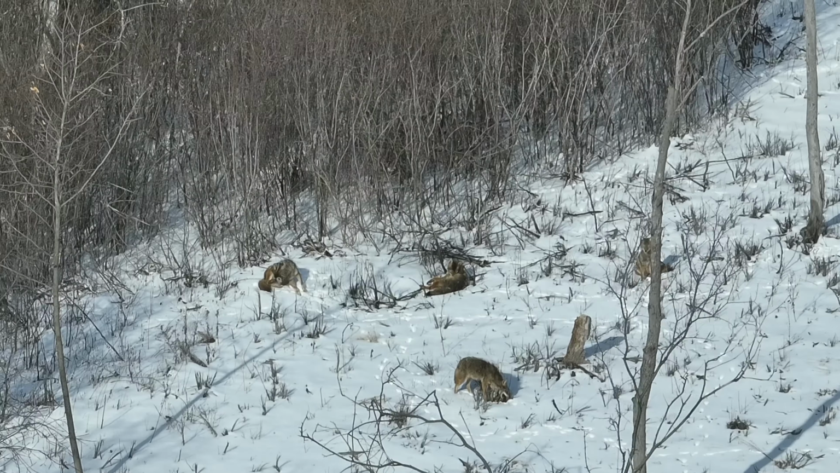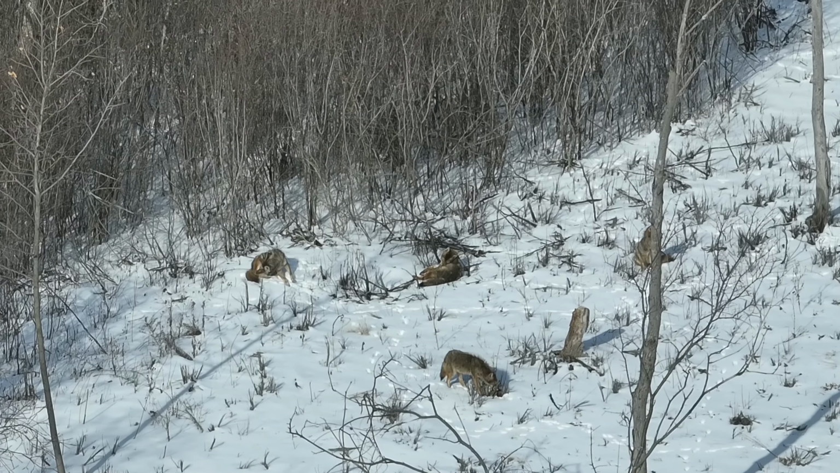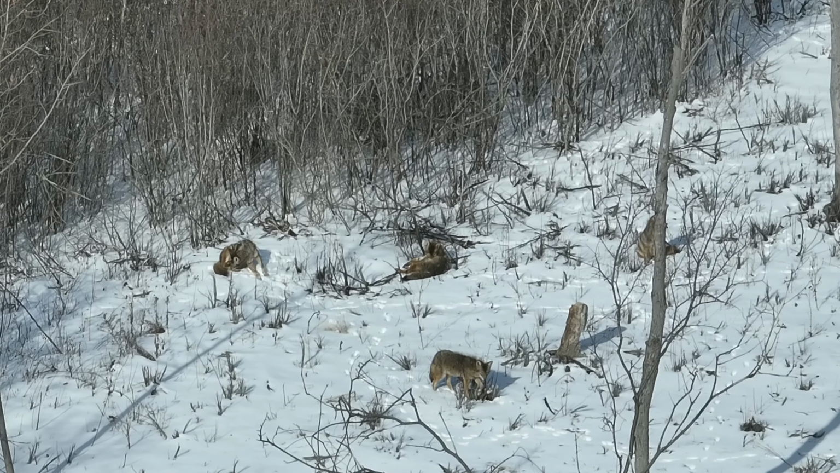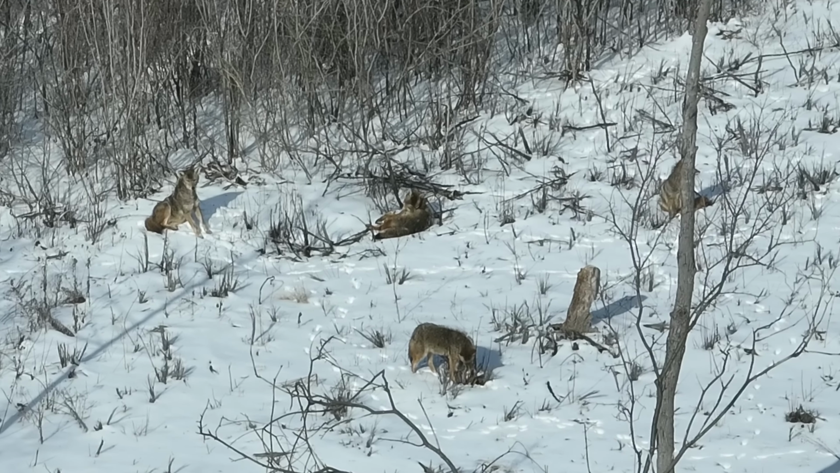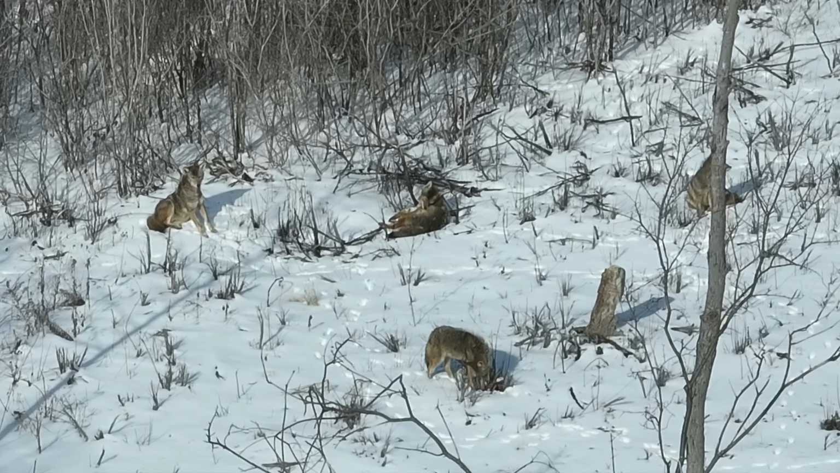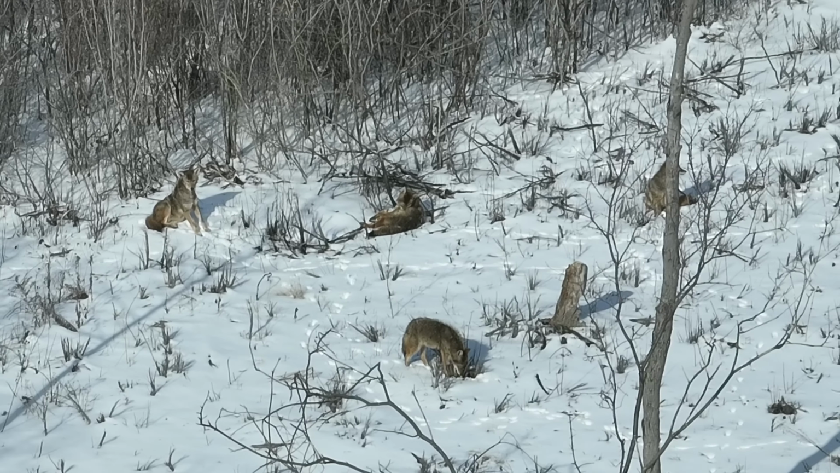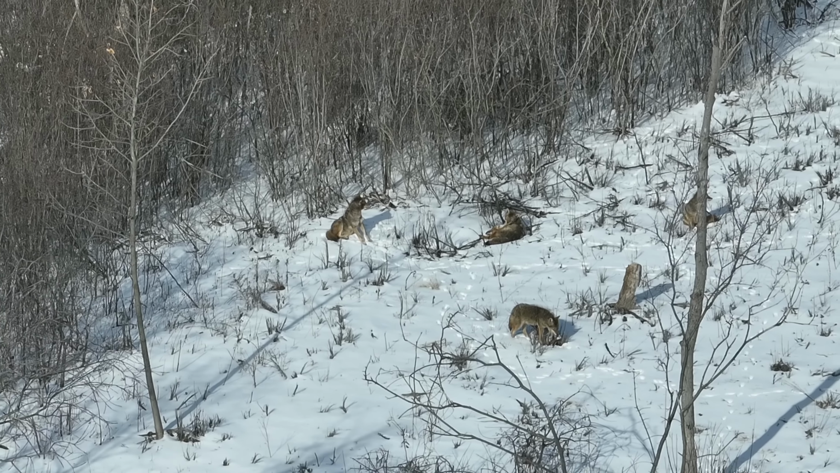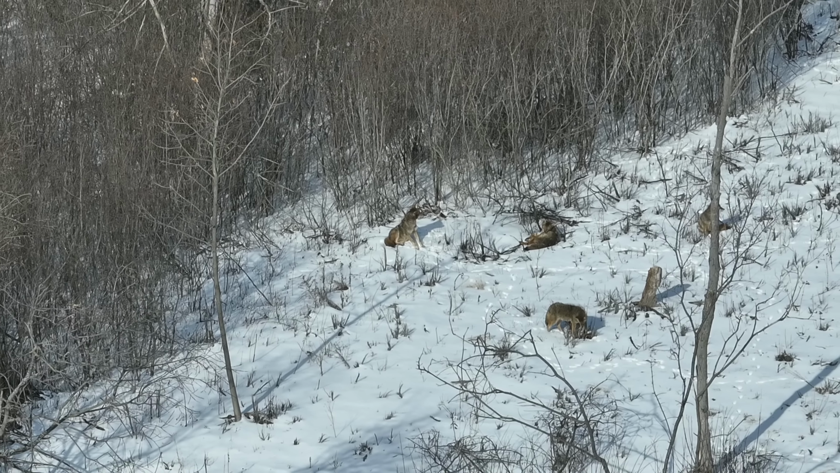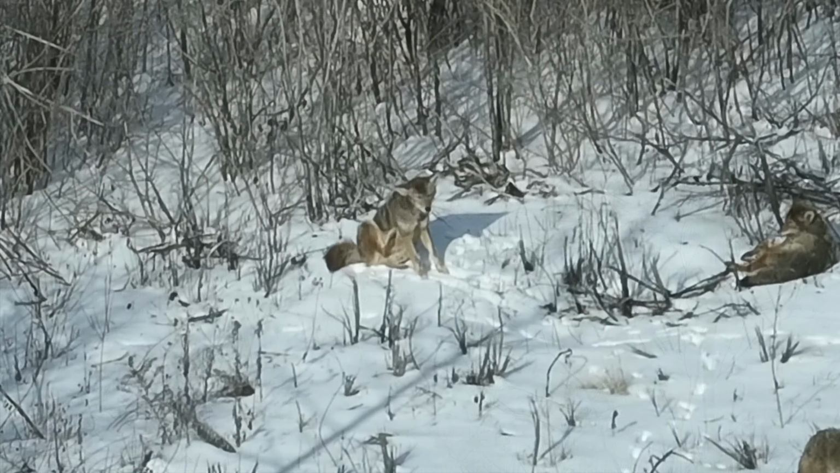There were cats in the neighborhood. There are rabbits in the neighborhood. There are deer in the neighborhood, squirrels, and I imagine they get into garbage from time to time. But here's the pack of coyotes, and they're just enjoying the day, taking a break. I wonder what they did the night before that's got them all tired out.